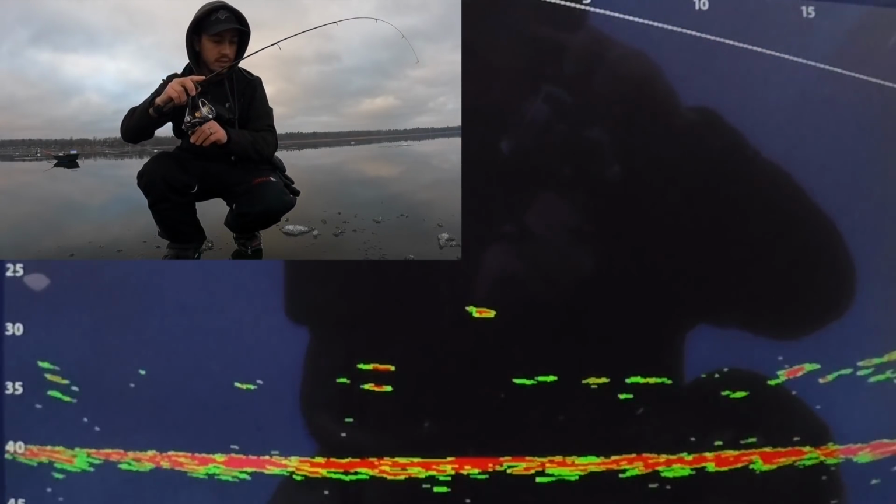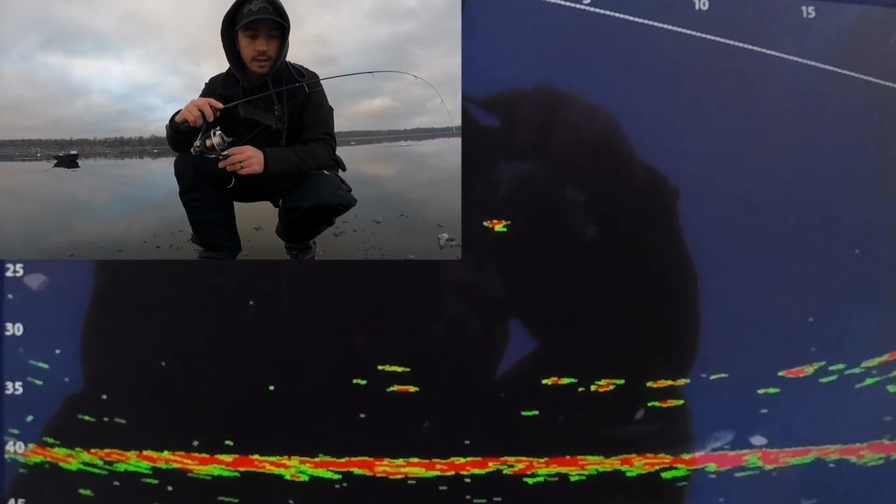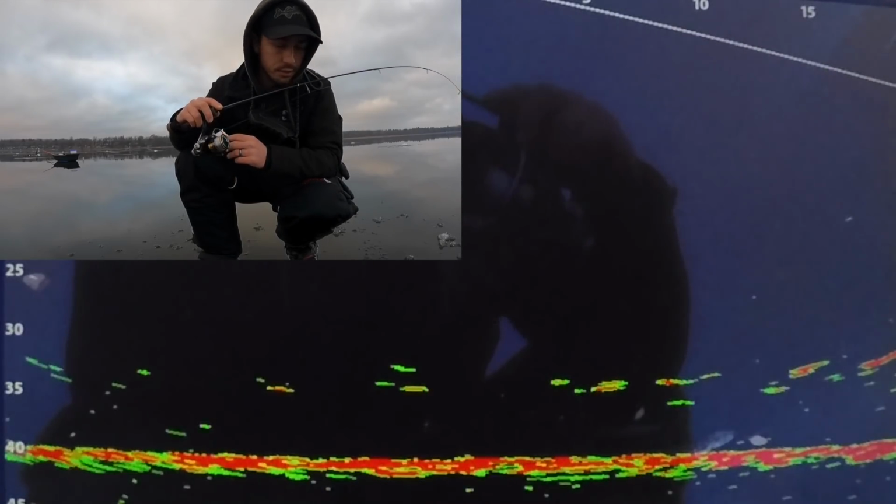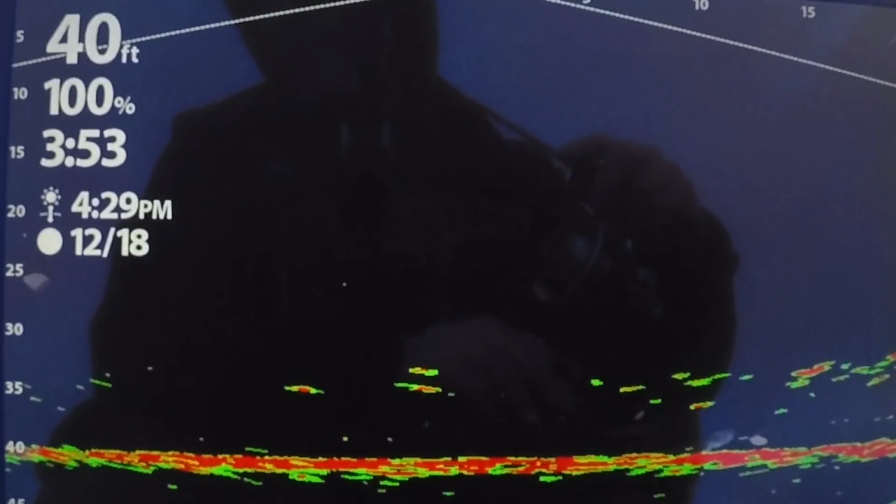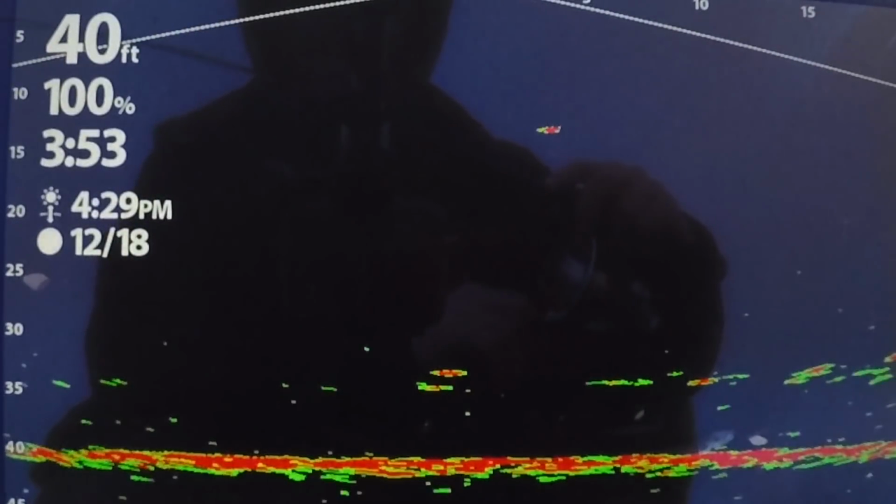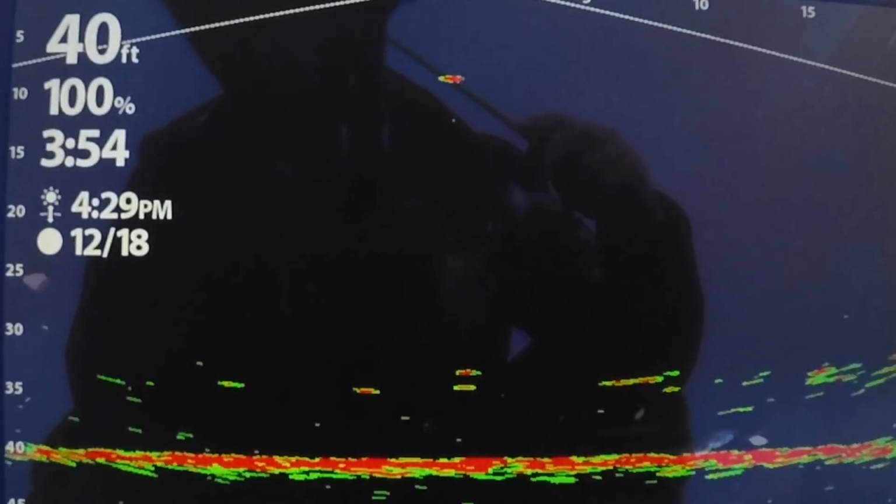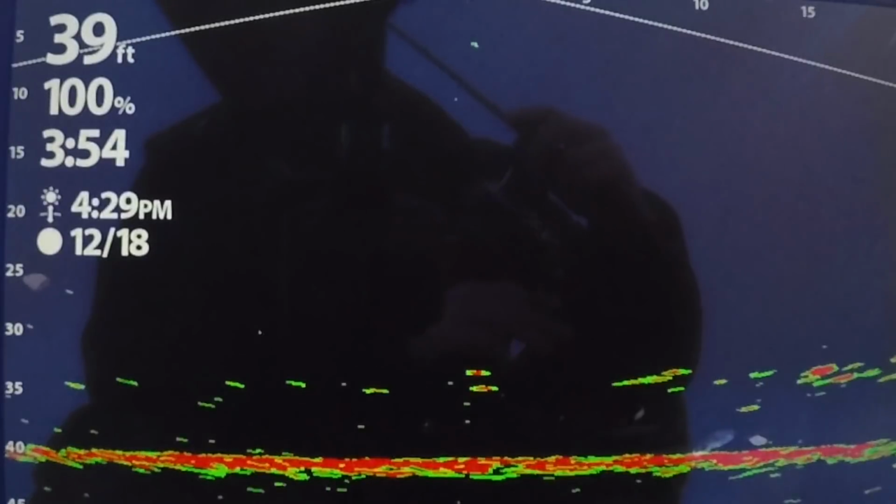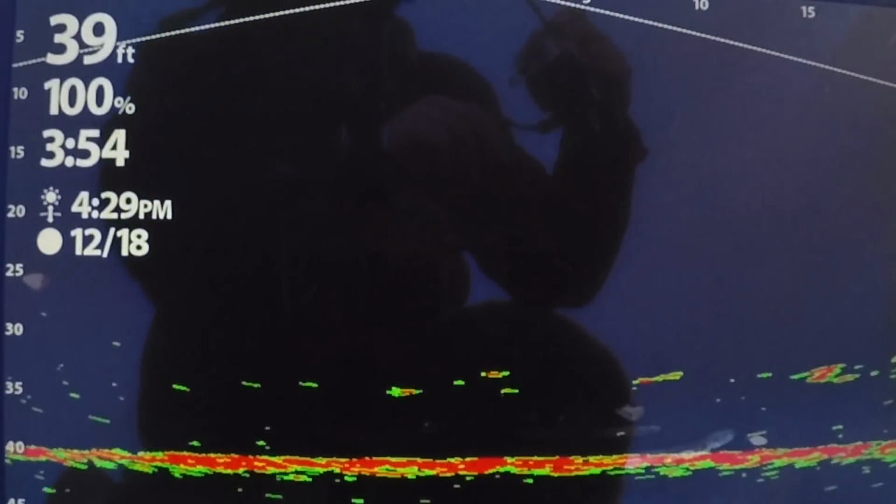Go. That was a really soft bite. All right, so this is a really deep water situation right now. We're fishing in 40 feet of water, and this thing is running around like crazy. You can see him swimming around on the Mega Live, which is pretty cool. But let's see, I'll be interested to see the size of this fish because this lake has been known to kick out some better crappies.